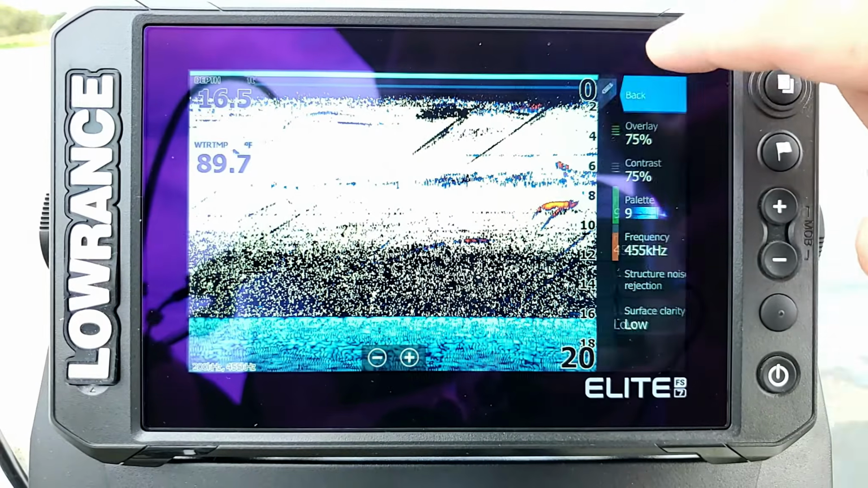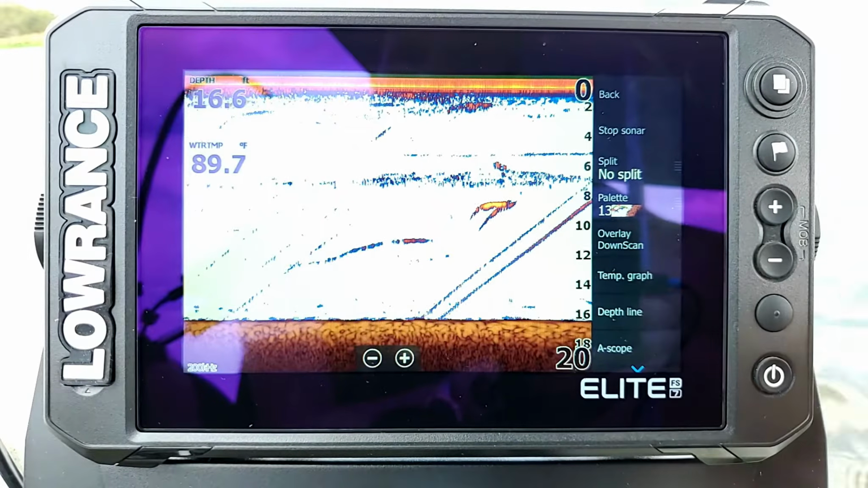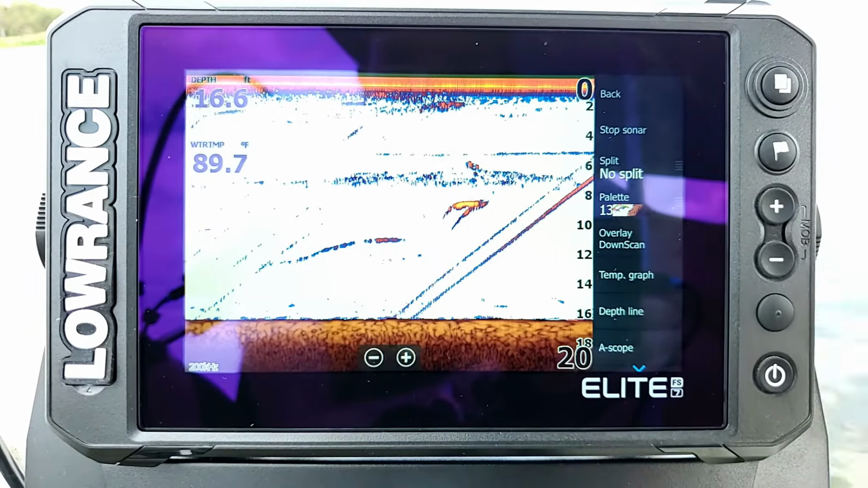Now let's go ahead and go back. We're going to go in here and I'm going to turn off my overlay down scan for now. So now we have our nice pretty screen as we saw once before.